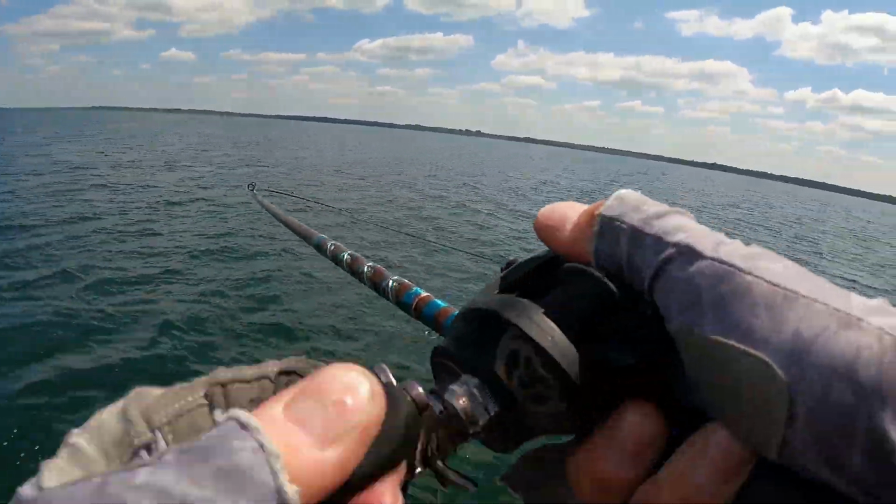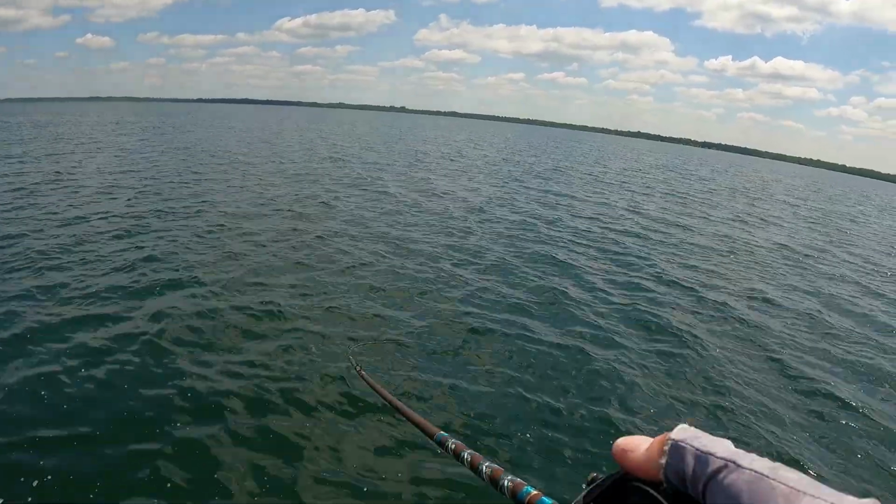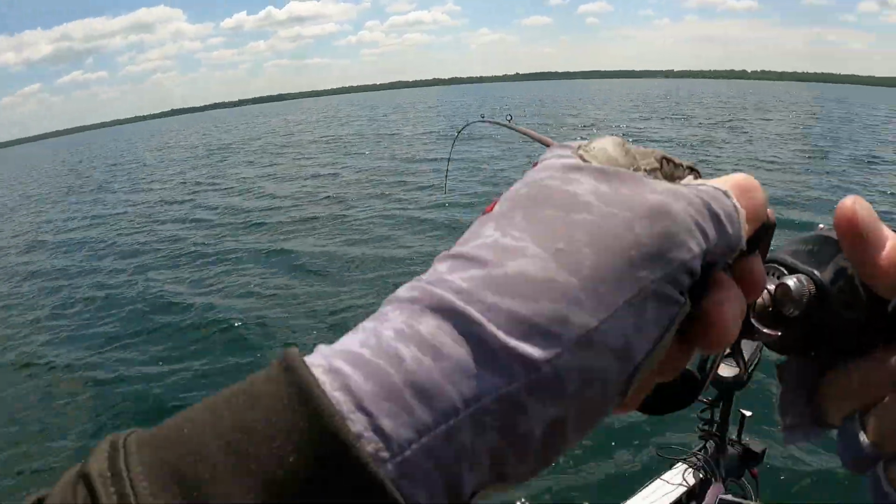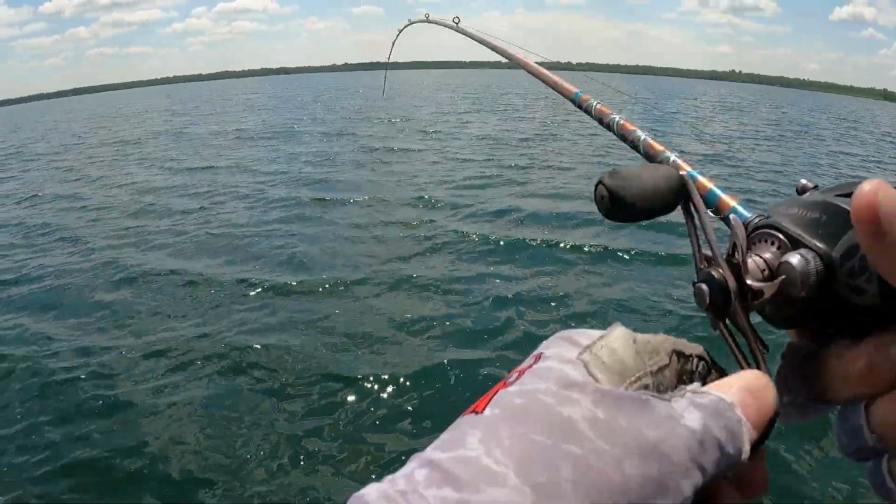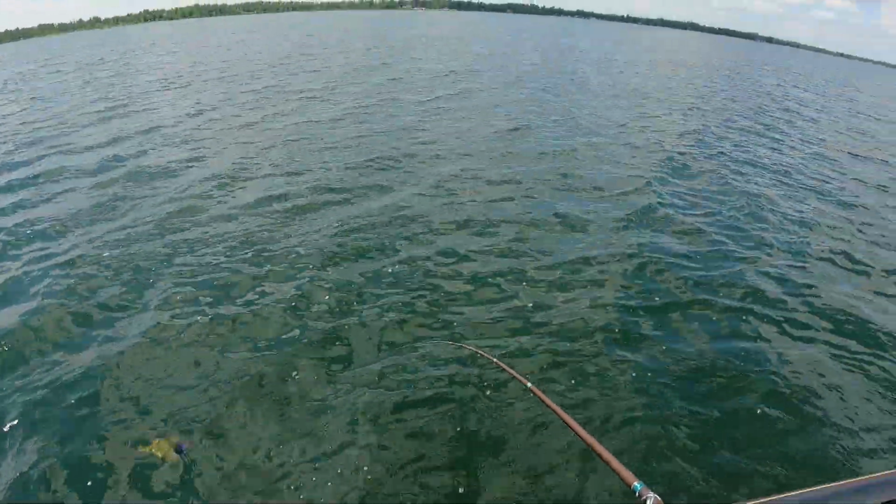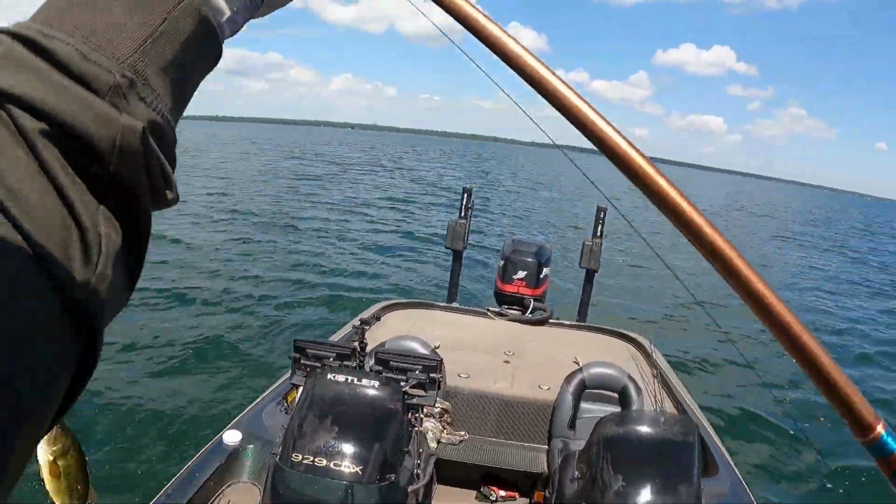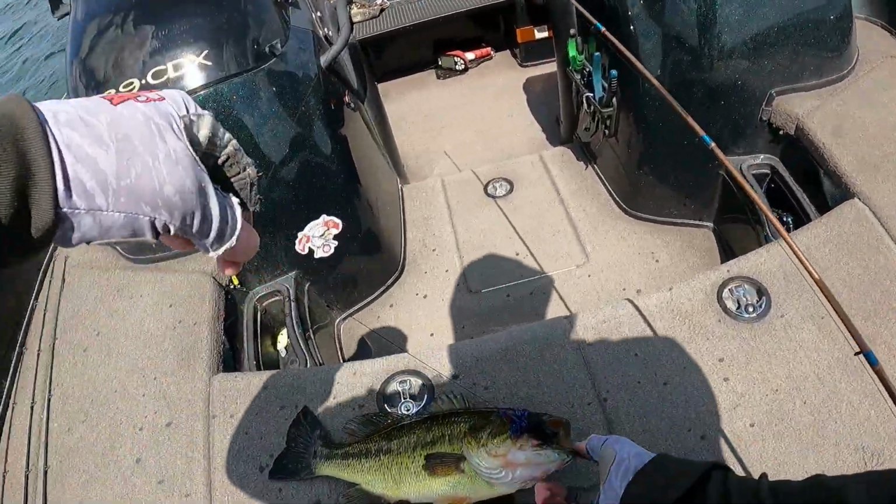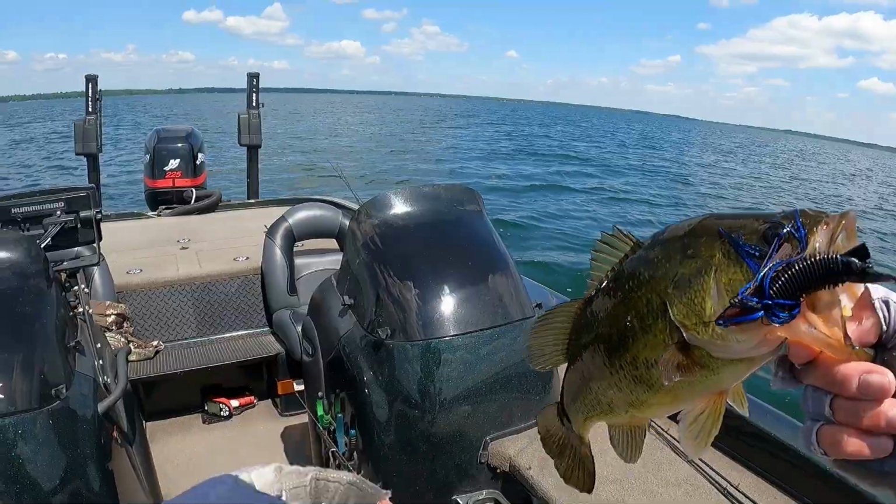There we go. Well, this kind of feels good. It is, yeah, it's a nice fish, nice bass. He felt bigger than what he really is.